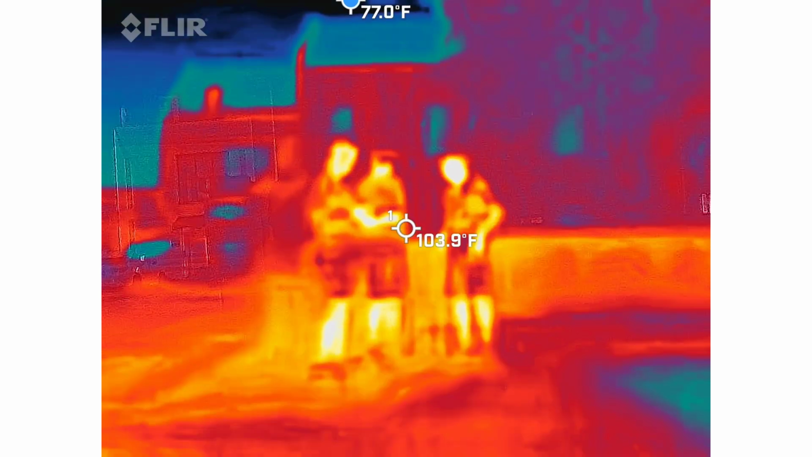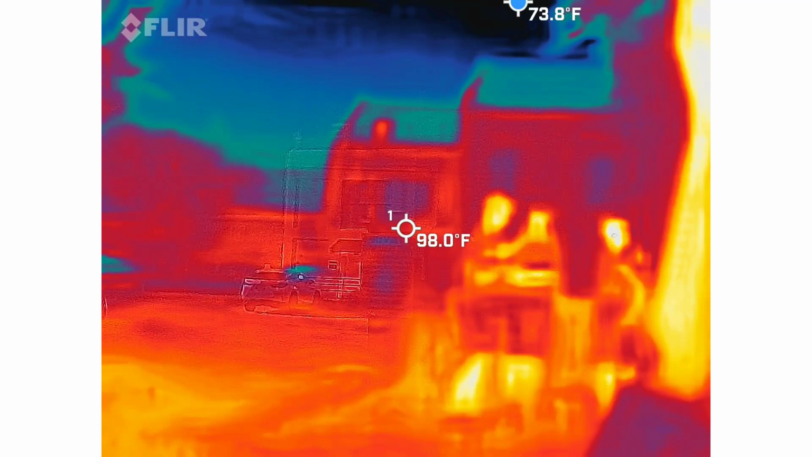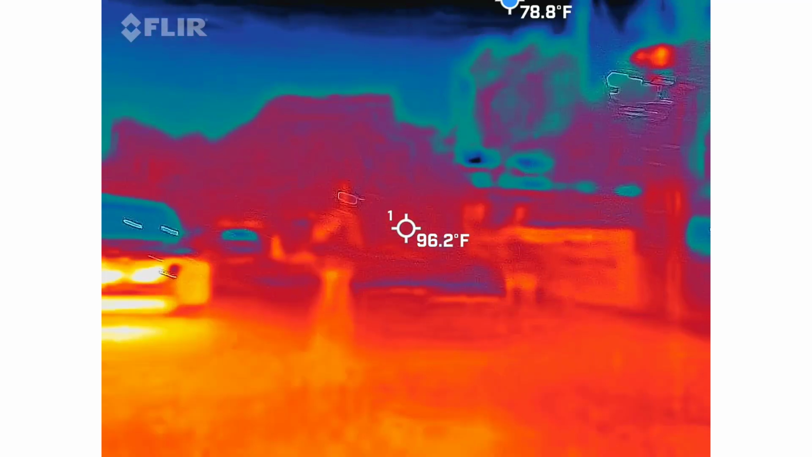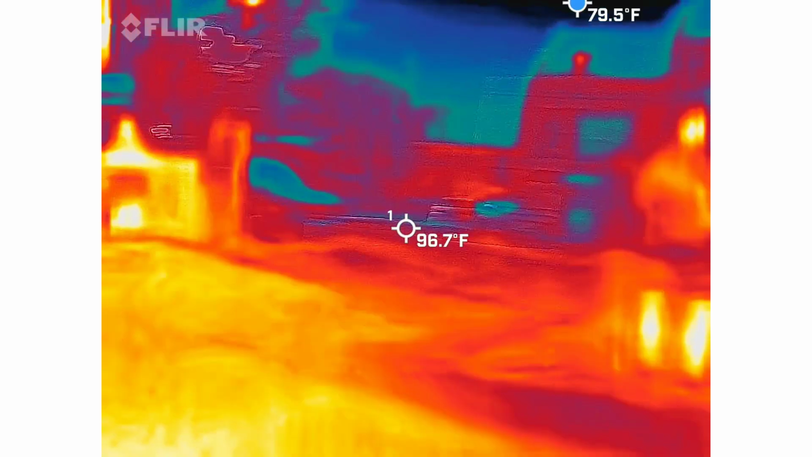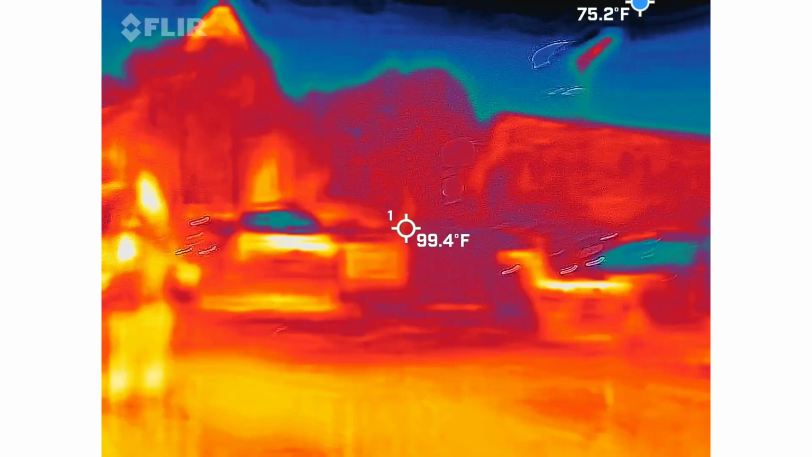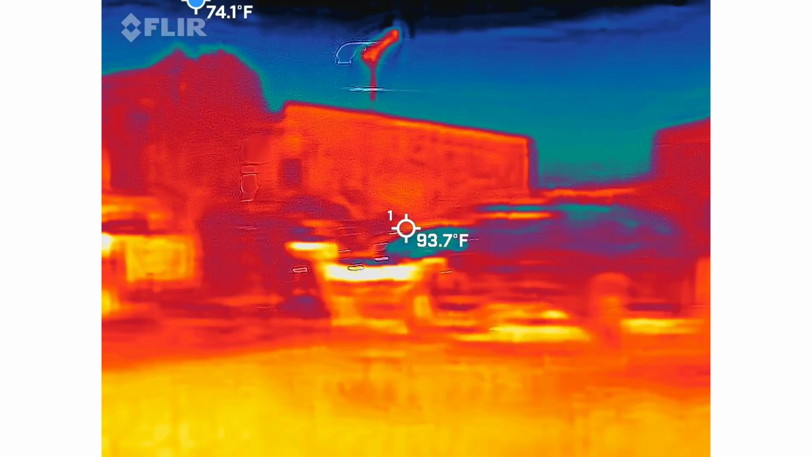It's like a radio station. It's amazing how this used to be a spot in Eliza.